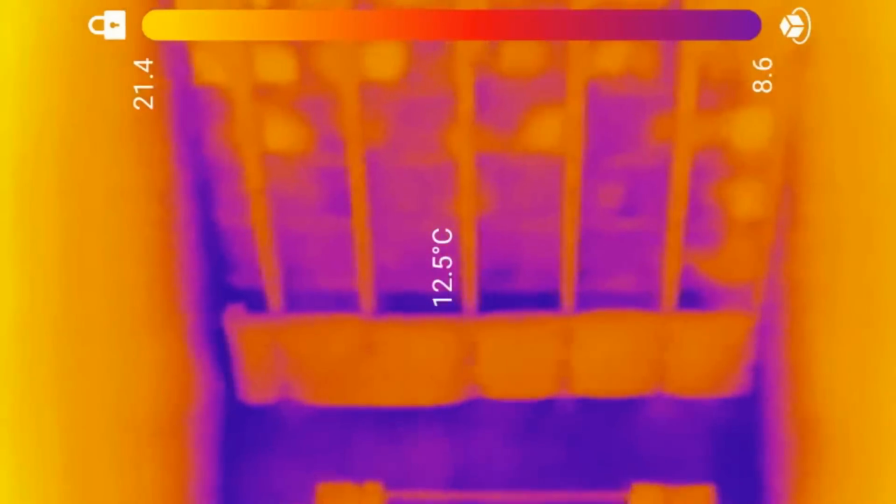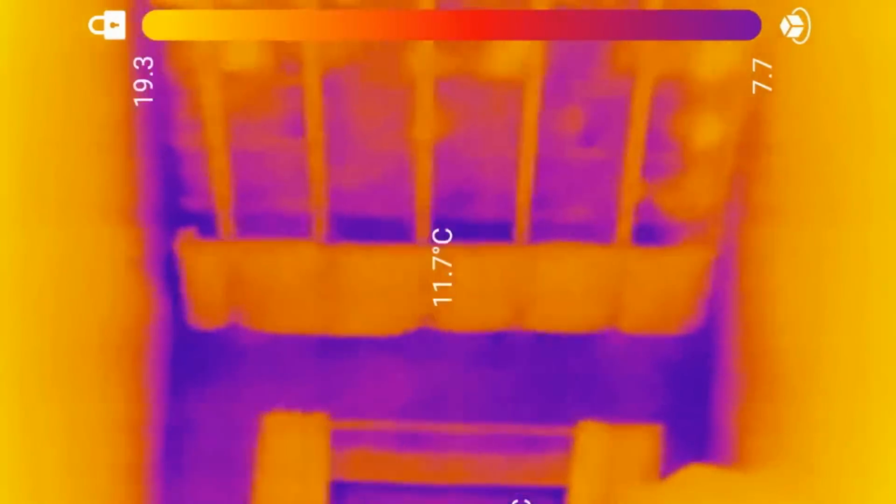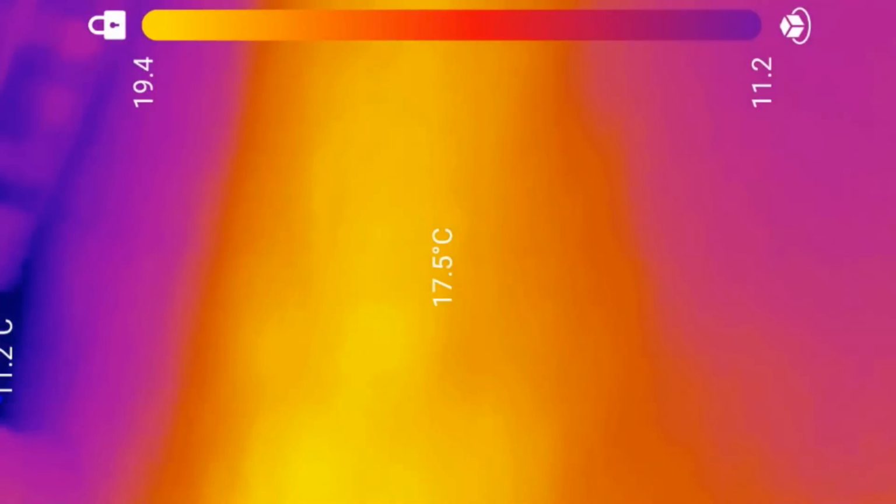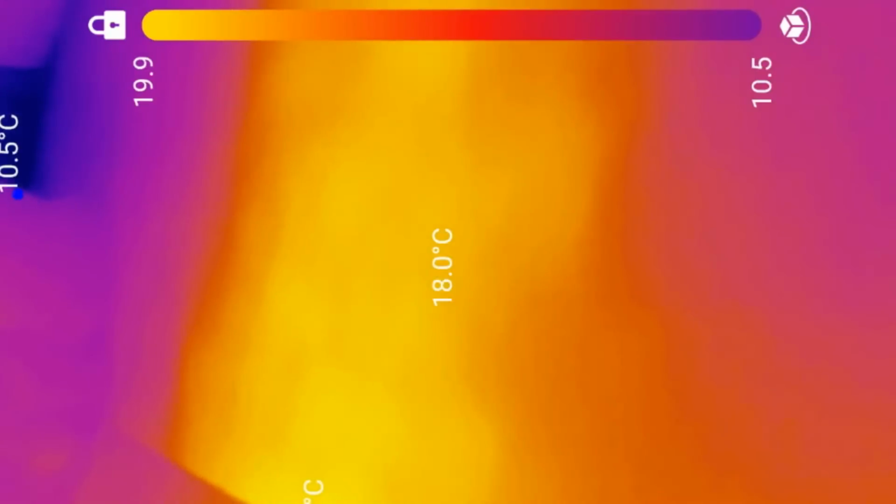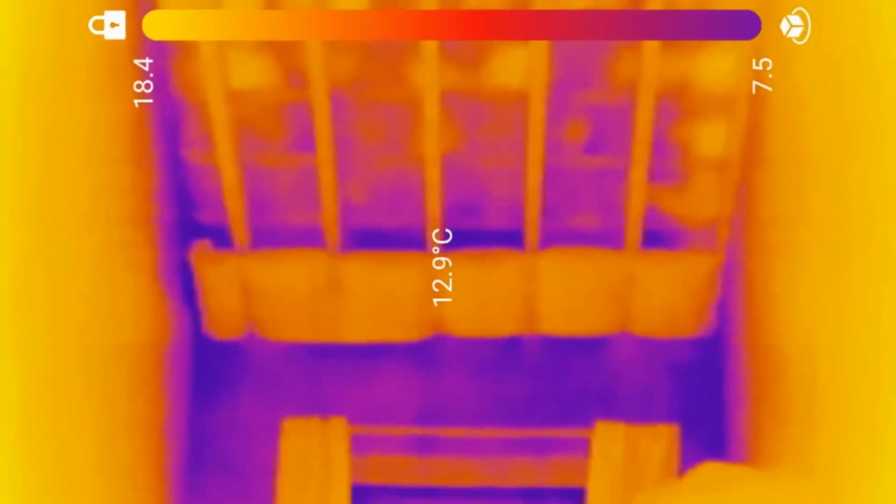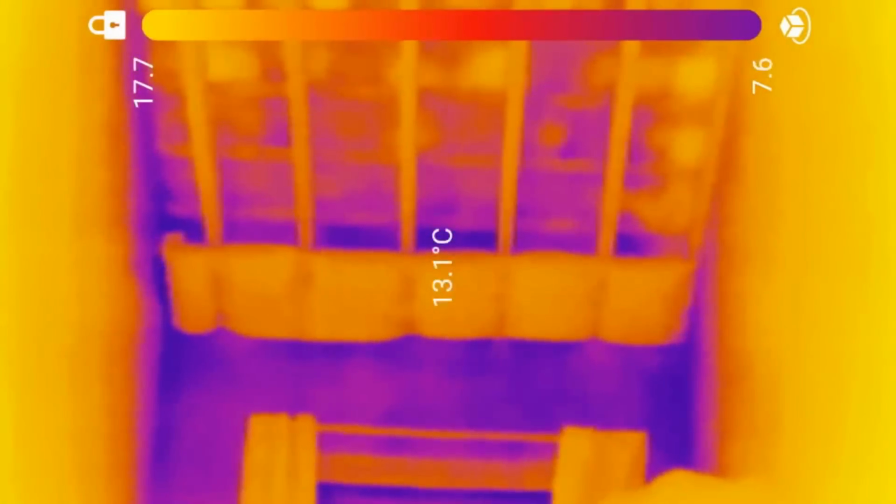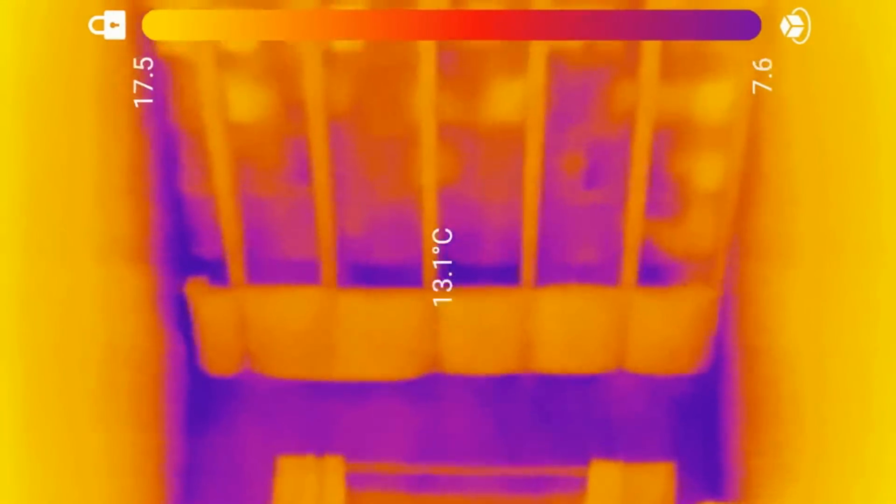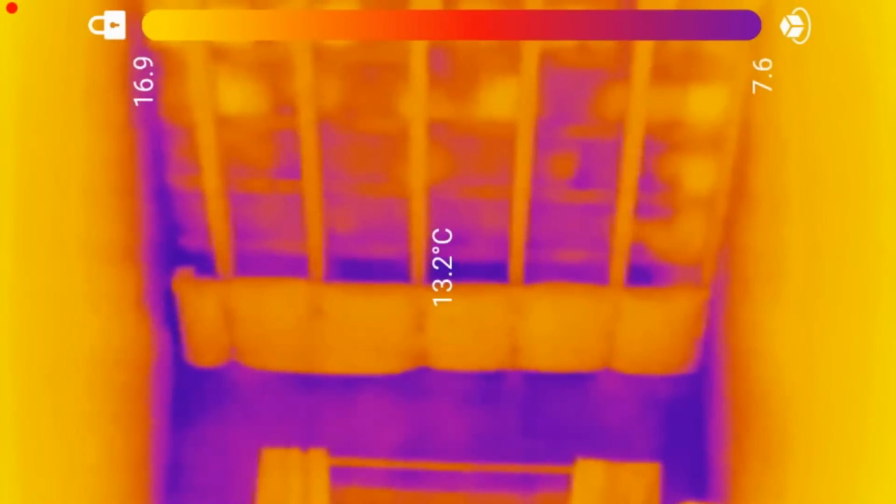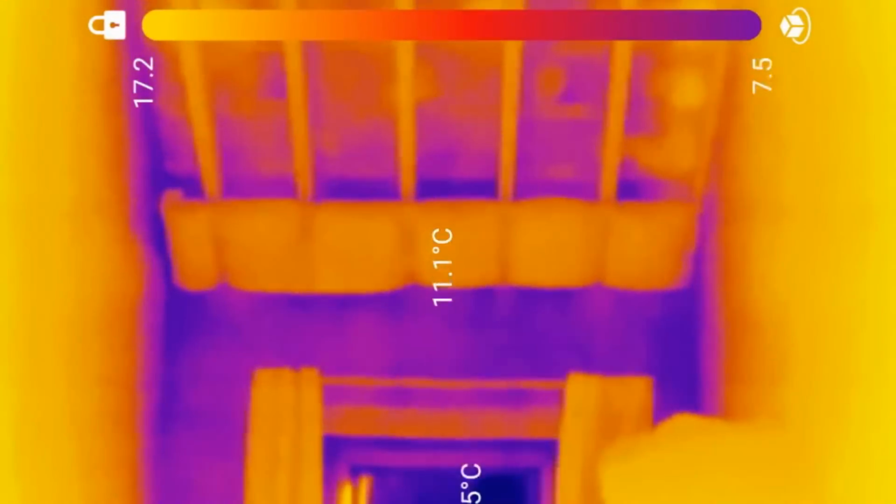That's the range. So you can see it's heating most of that internal wall, which is great. And then that side just has the single run of sheep's wool insulation, and you can see just the difference. There's 2 degrees difference just there alone, just from one line of it. And again, you can see the window. Single glazed, freezing cold.